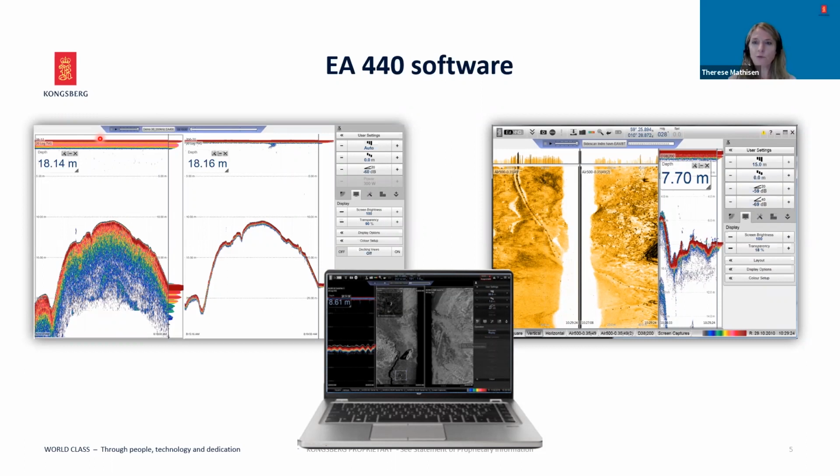Even though the EA440 software is easy to use, it's very powerful in its many features and functionalities. The list of features, interfaces, and output formats is long. And this versatility allows the EA440 to be configured in a number of different ways for a number of different applications.